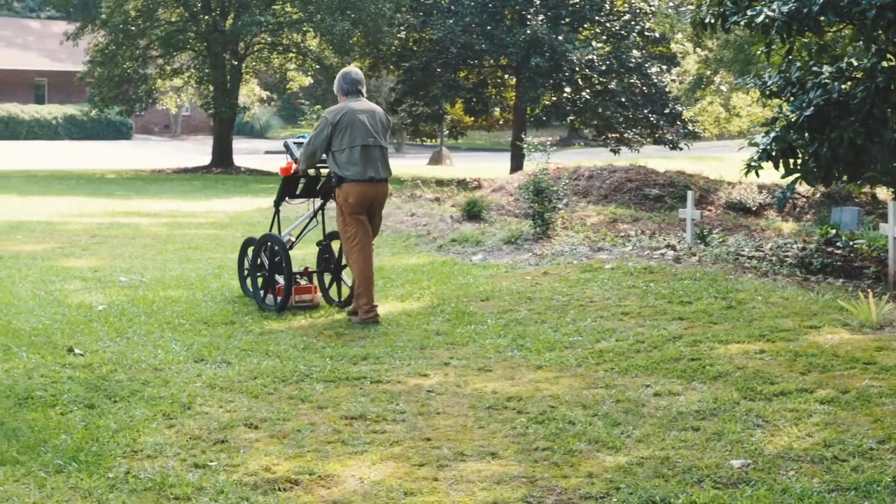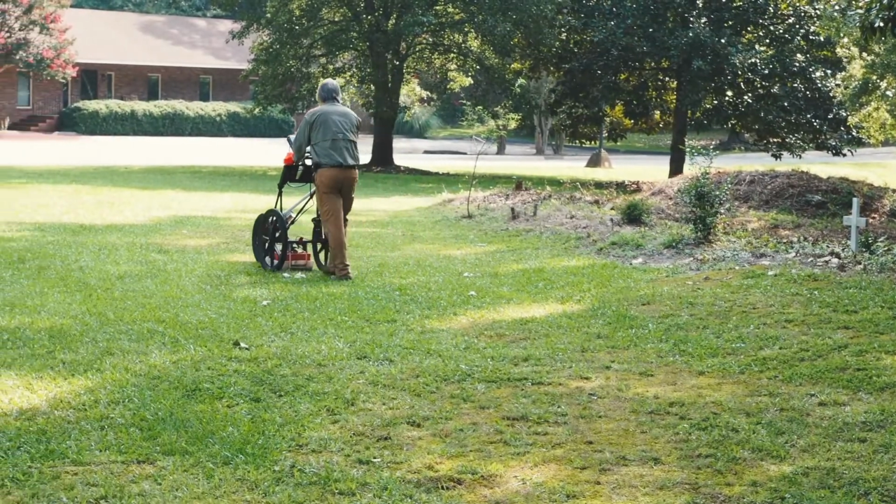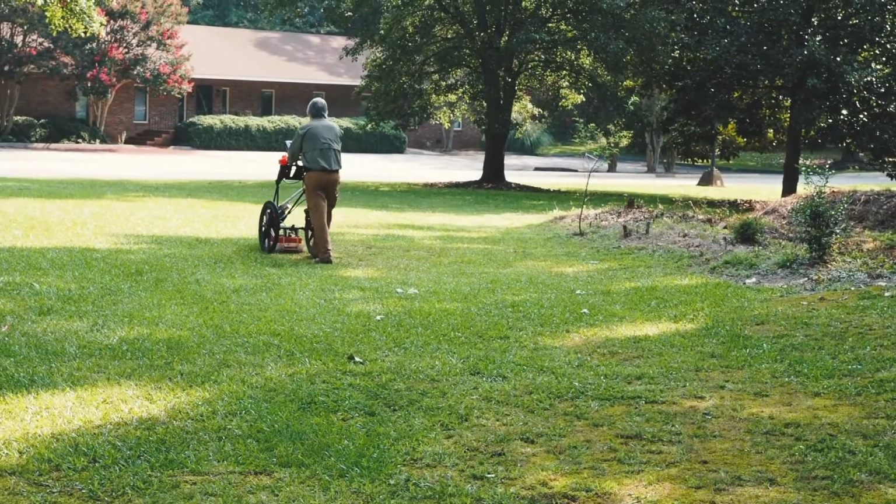It's just going to be interesting to see where everybody's buried. I just can't wait to see what he finds here. I'm so excited.